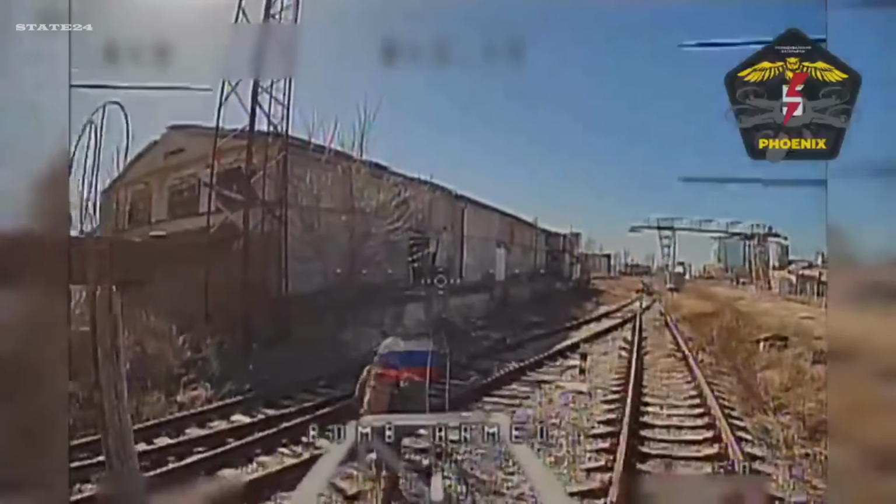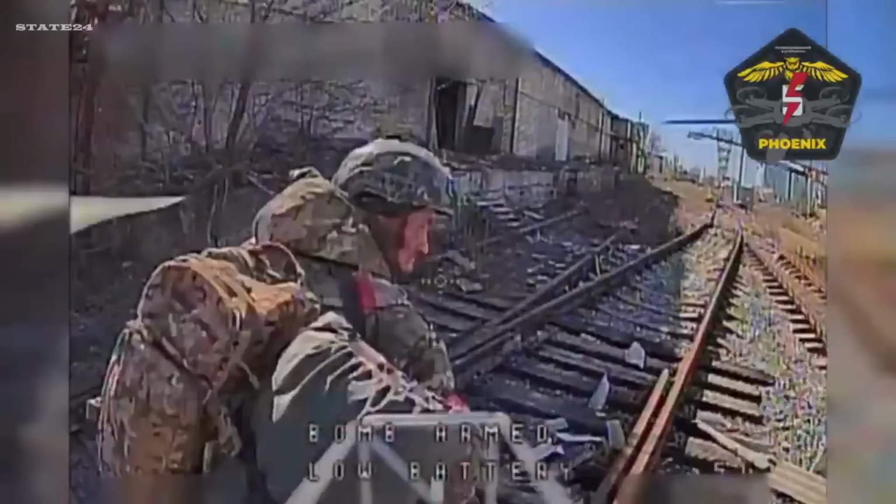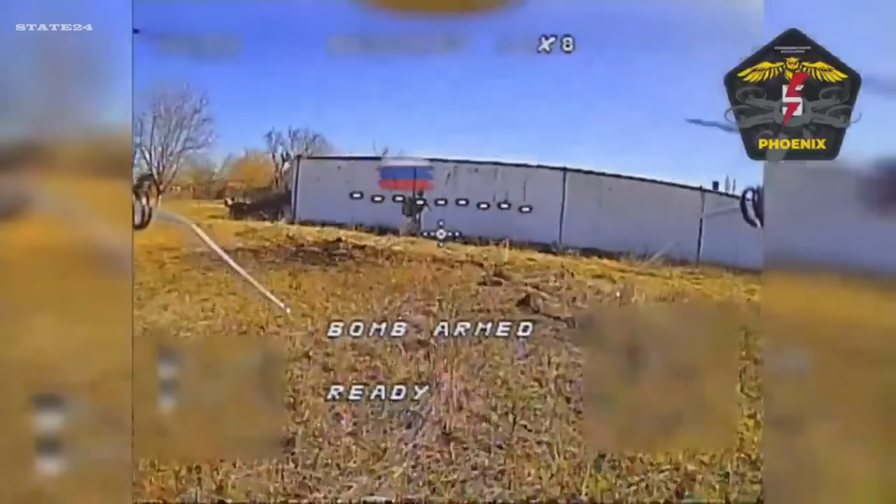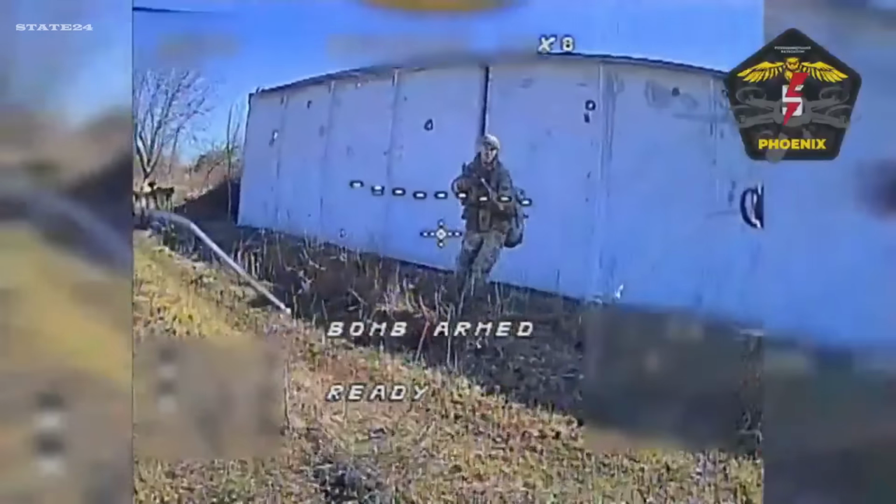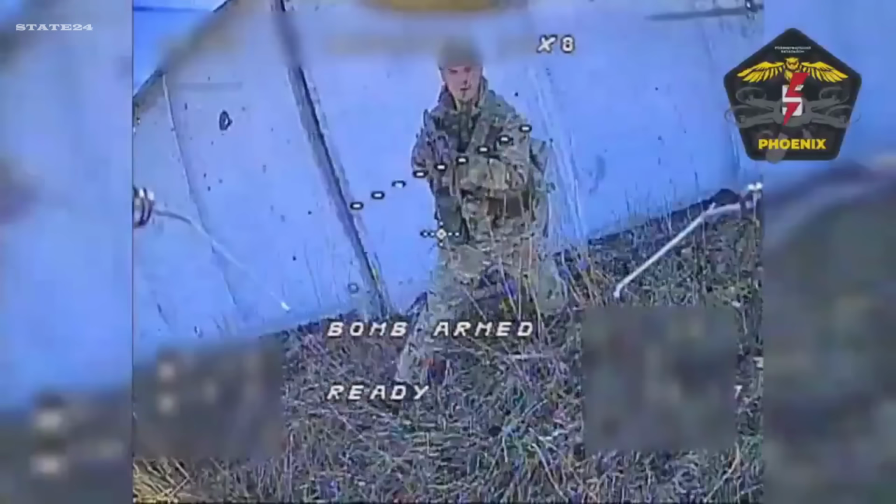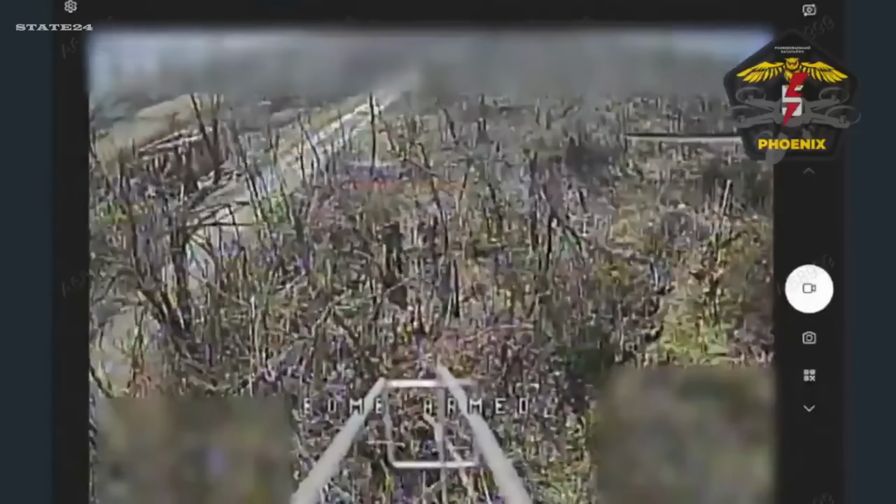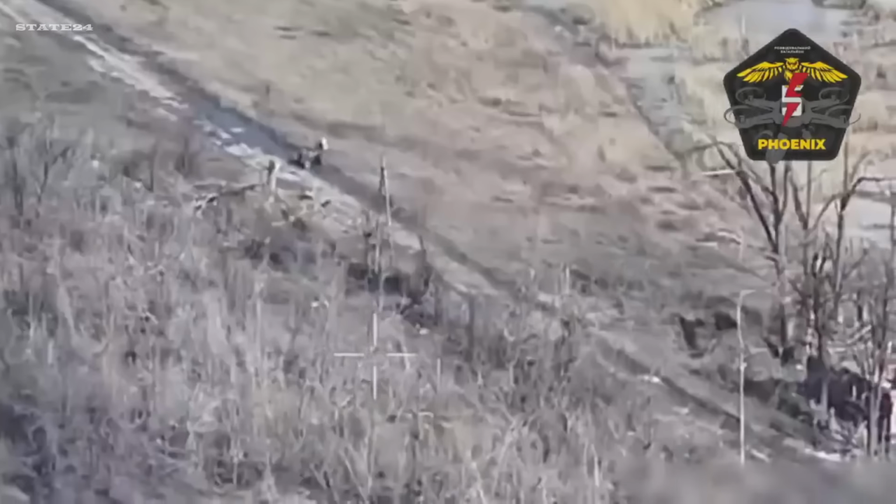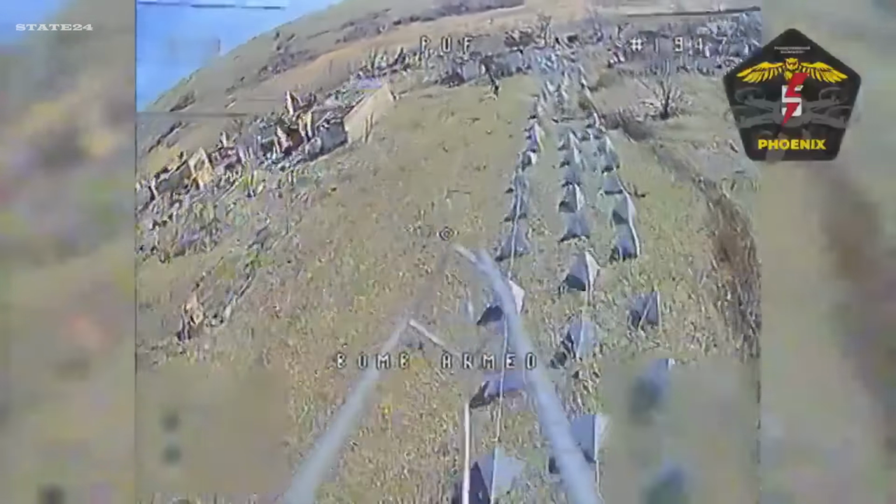Russian soldiers have no idea they're already in the crosshairs. No warning reaches them. No time to react. No chance to reposition. One by one, located, tracked, struck. And what stands out most in this footage is how exposed Russian infantry still are. 4 years into this war, on a battlefield defined by drones, soldiers are still moving through open ground as if the sky isn't watching. It always is.